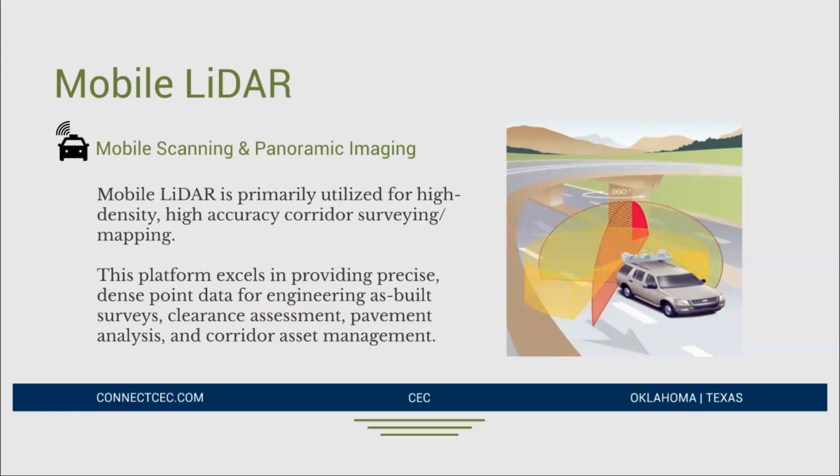So I've got a graphic here that kind of shows how the data is collected around the vehicle. The only thing I don't like about the graphic is that it looks like it's only scanning in this small globe around the vehicle. Most LiDAR sensors can scan up to anywhere between 500 and 1,000 feet from the sensor, so you're collecting much further than this graphic is showing.